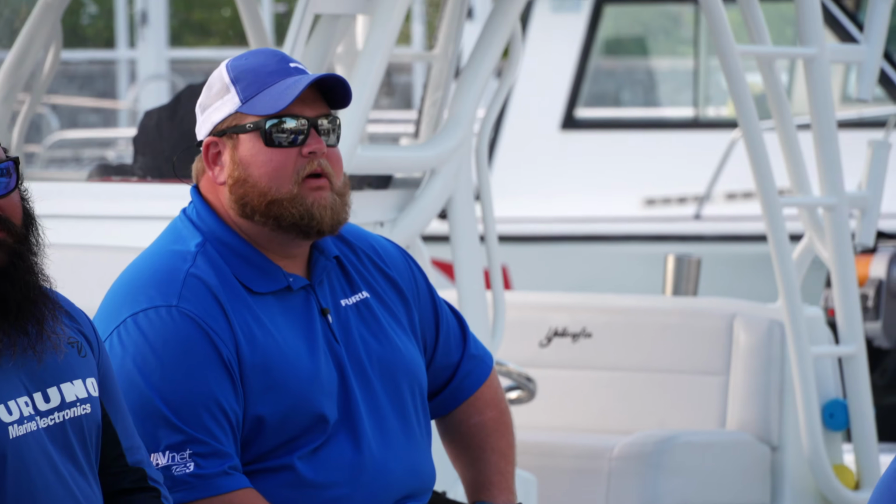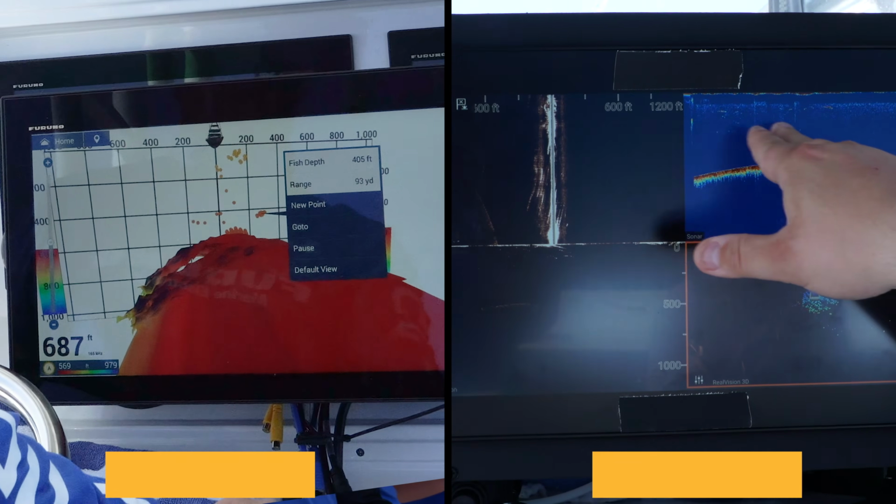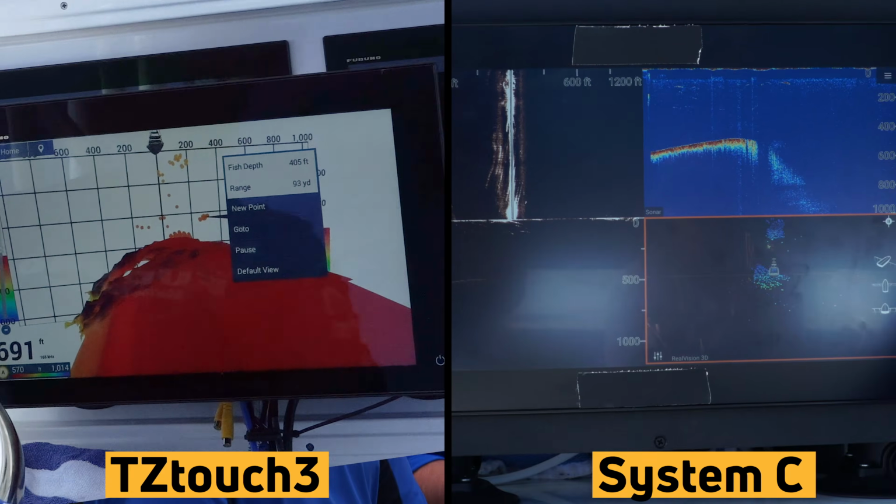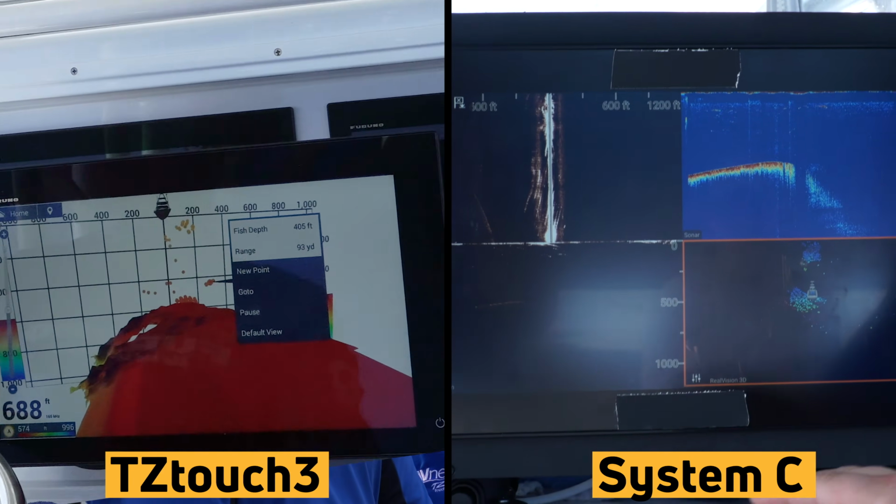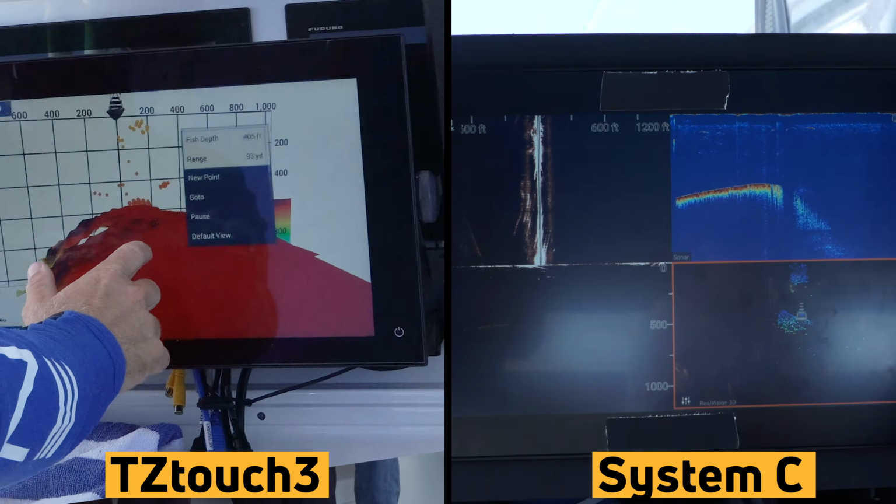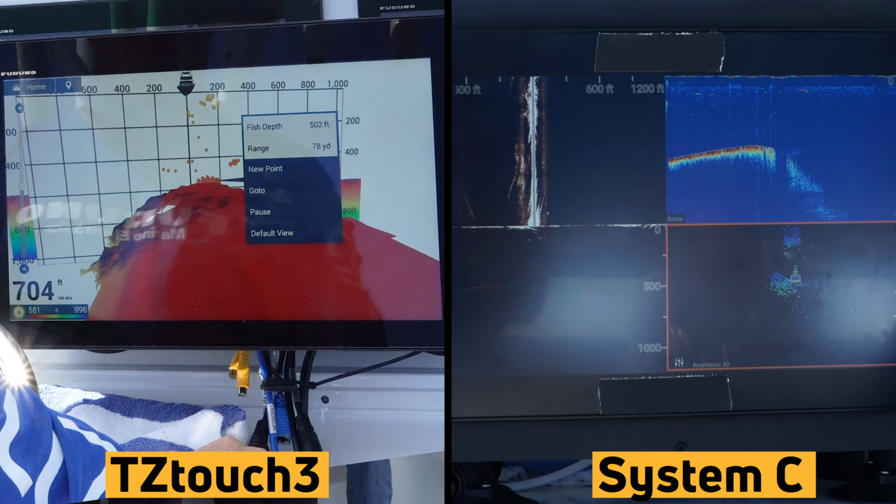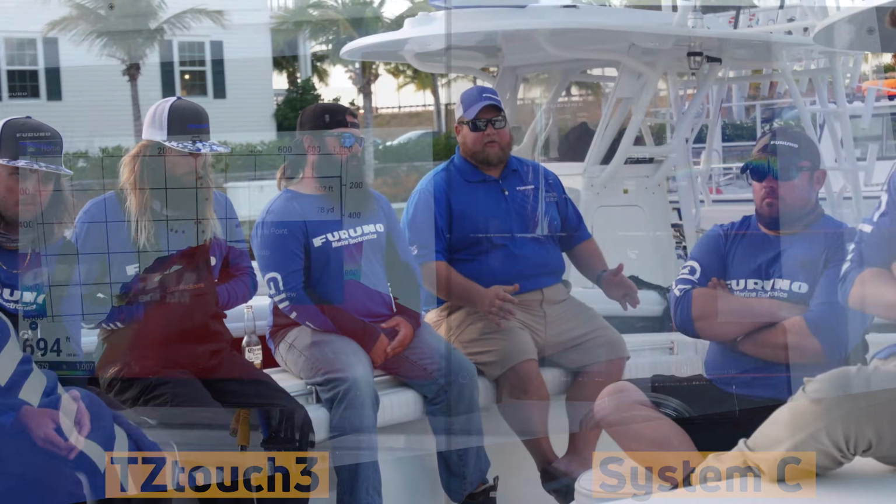Well, I'm going to move on to System C, which is Braden. What did you experience out there? Out in the deep, I wasn't expecting to see much, just like Tim was saying. One thing that did surprise me, when we got on top of the hump in that 500-foot mark, I got the faintest of a bottom line. So it was trying real hard. But out there trying to use it for catching fish and lining up on the bottom, really not usable out there in the deep.